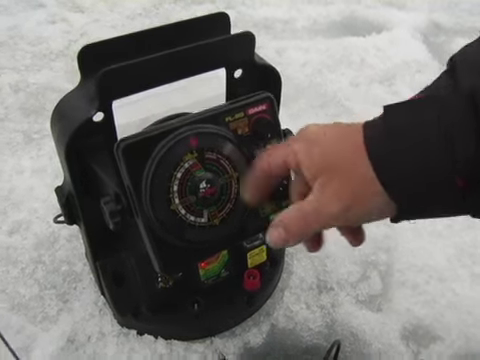Okay, we're going to switch it to auto zoom. Now we see the bottom 6 feet on this side of the dial and the entire water column on this side. We also have a 12-foot zoom. Now we see 12 foot on this side of the dial and still the entire water column on this side. We're going to go back to the 6 foot because I want to see what's close to the bottom.